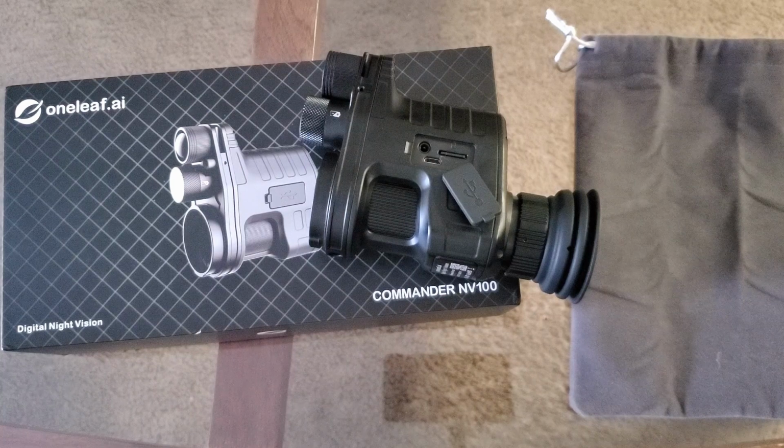Back to the con side, scope shadow. I couldn't figure out how to get rid of that. I tried being super meticulous about adjusting it in every which way and couldn't get rid of it. I've seen other guys' videos with it. Looks like they had it too. You're trying to look through a circular thing in a square box, so maybe that's just how it is.